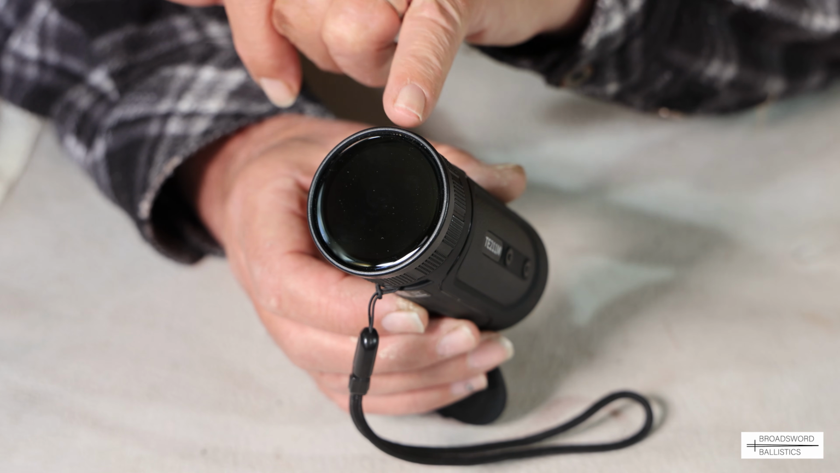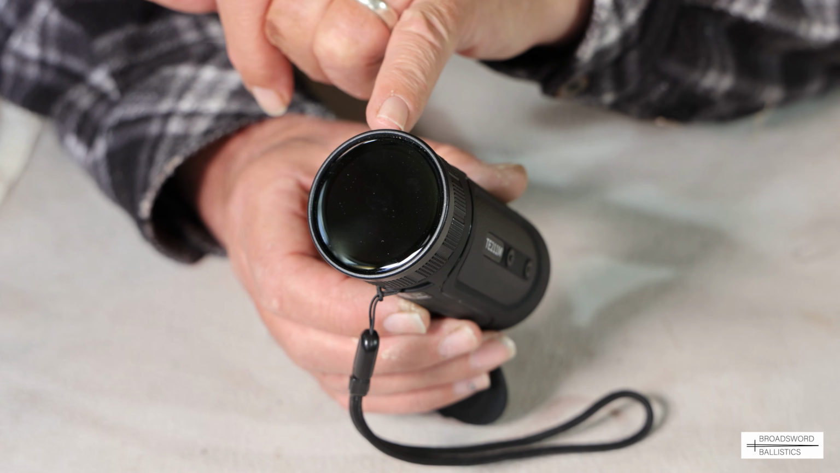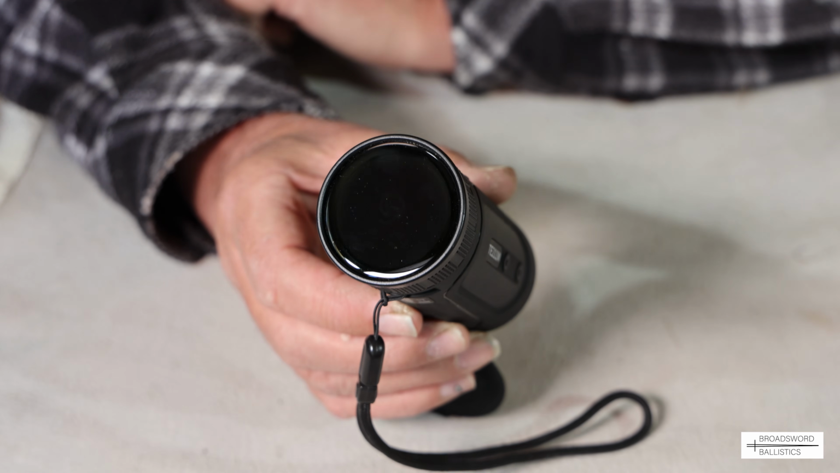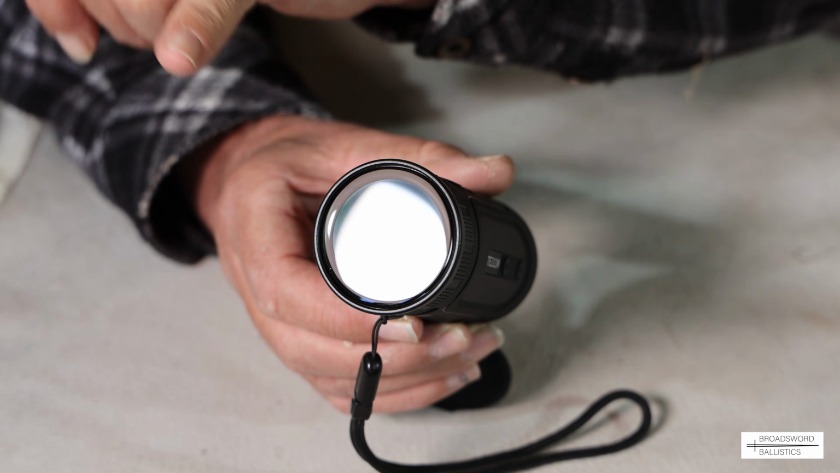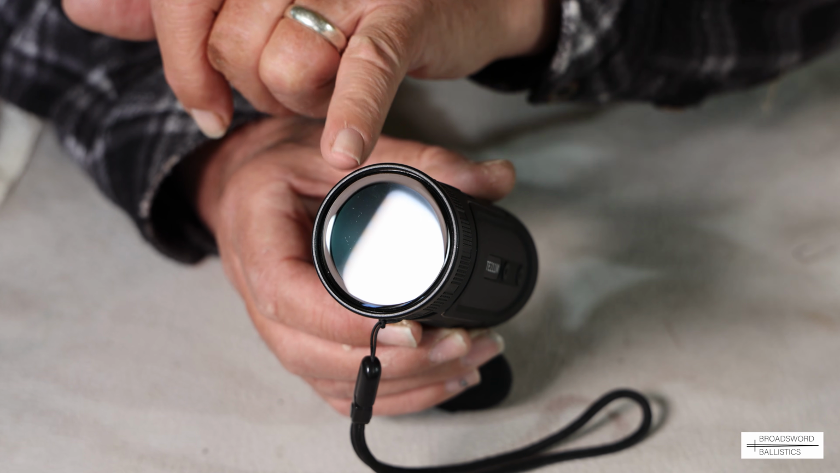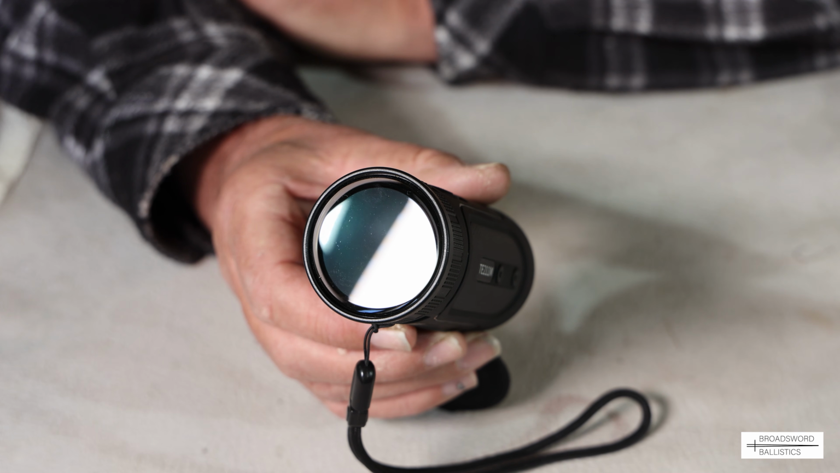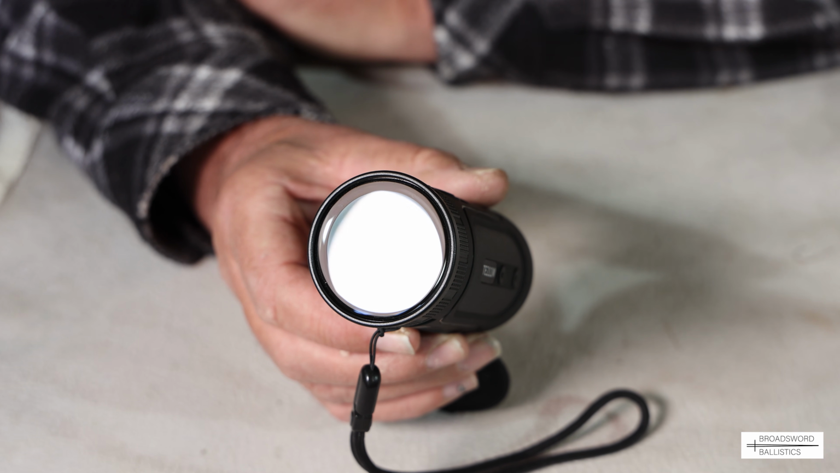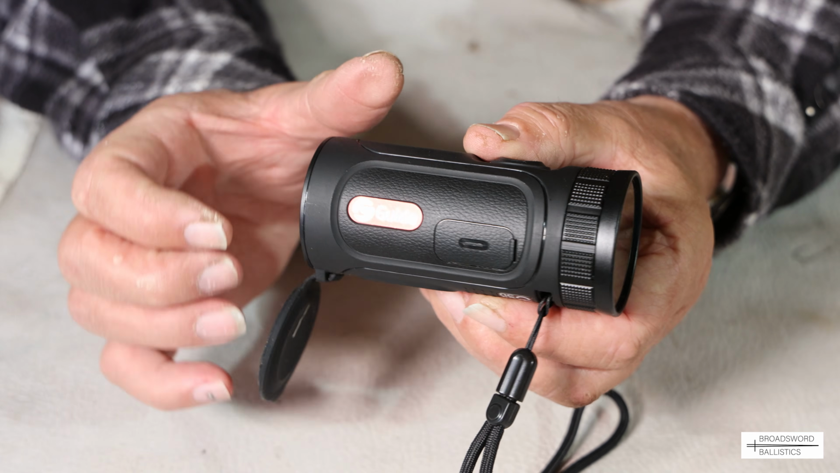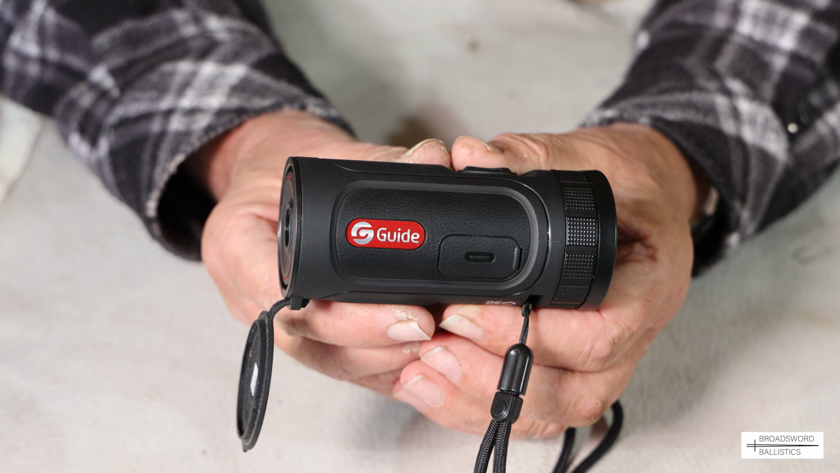The only thing I'll say is, because it's away from your eye, you will get glare or shine back on your face from the screen. But there is a feature where you can dim the brightness, so I would definitely do that when you're out and about, which is very good. The battery life on this model is 6 hours, which is more than enough.